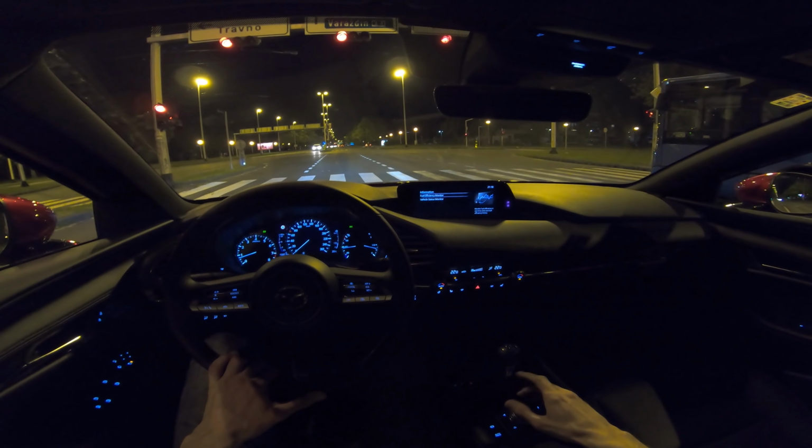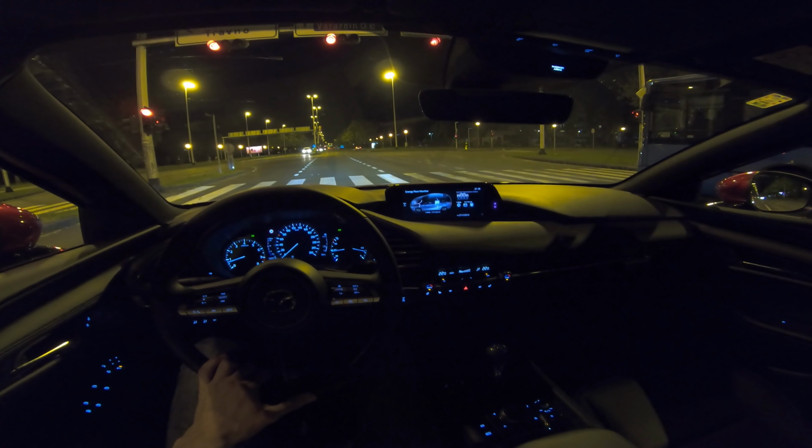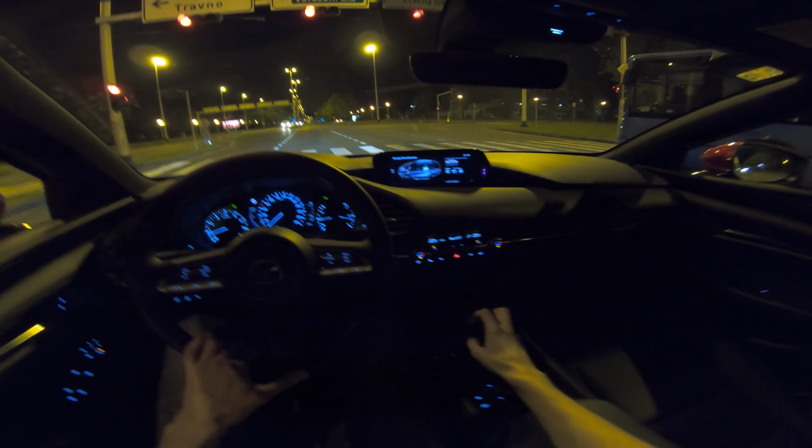Okay guys, before we get to the highway, just to show you, this is a cool feature. The Mazda Skyactiv-G petrol has 122 horsepower, and it has a mild hybrid system with a 48-volt battery. You can turn this on.